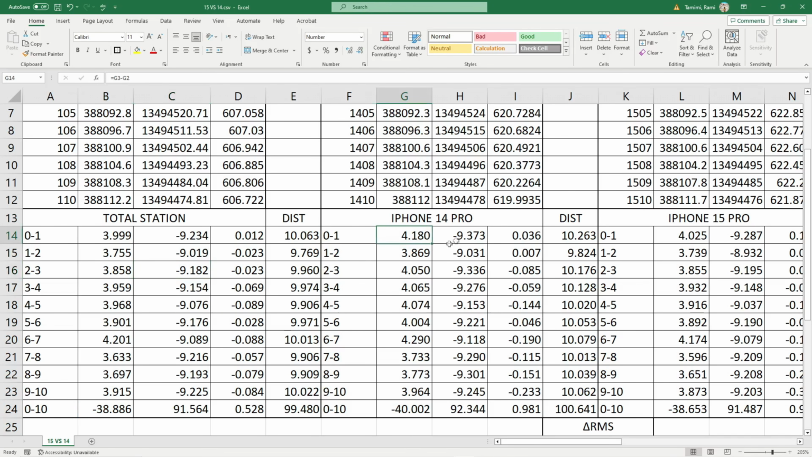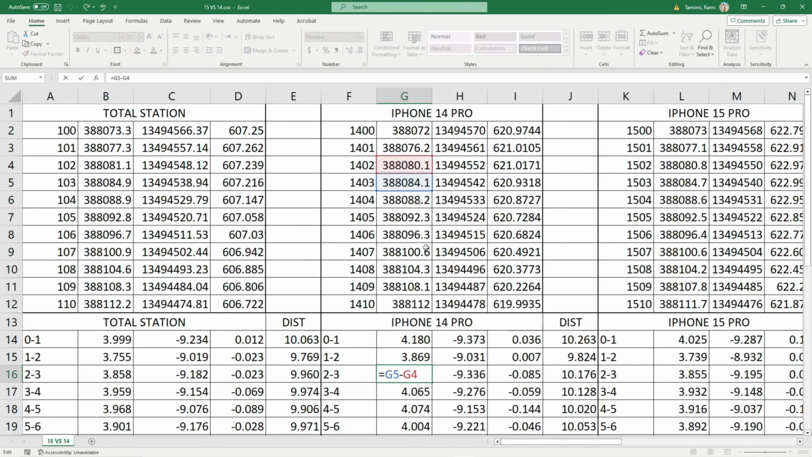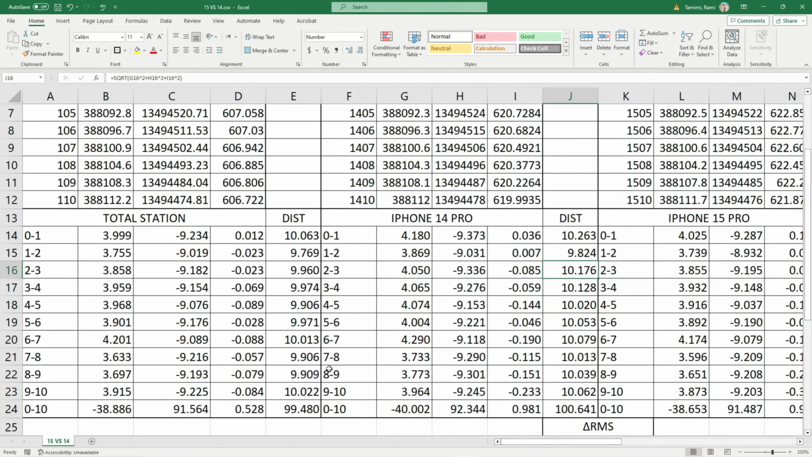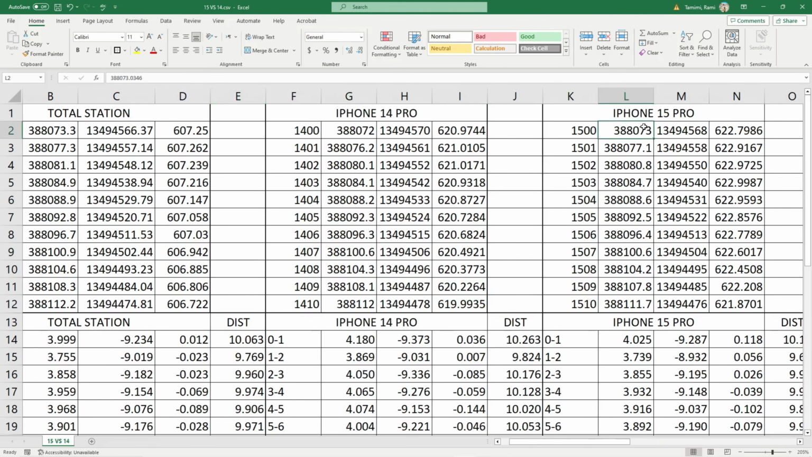Over on the iPhone 14 Pro, you can see I did the exact same thing. Now these are actually related to the points for the iPhone, so I still haven't compared anything, but just at first glance, you can see these numbers are similar, which tells us that we're in the ballpark in terms of the relative distances. Overall, the iPhone 14 Pro calculated at 100.6 feet, which is about 1 foot of error between these two datasets. iPhone 15 Pro, same concept here.